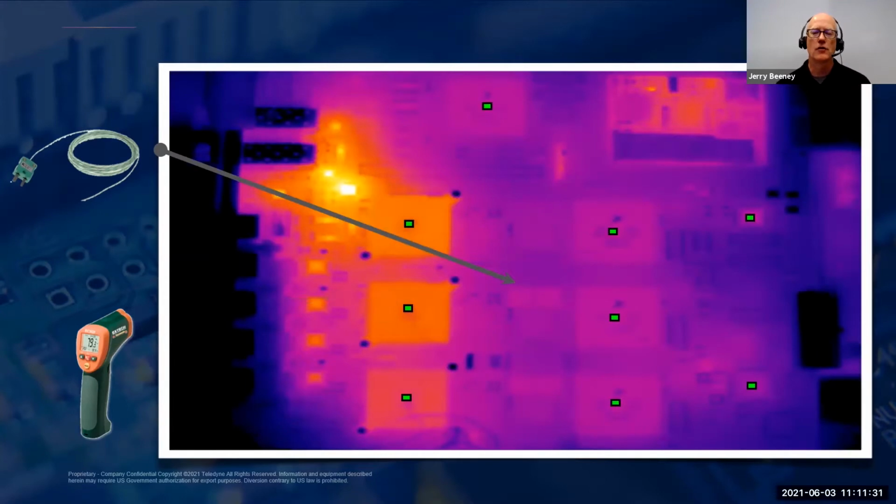They had put the thermocouples in all the wrong locations, which are indicated on this image by the green boxes. They were nowhere near the hot spots, which might have been the cause of the failure. And additionally, the locations where they added fans and heat sinks were not as hot as predicted by the simulation models. Their design had extra heat sinks and fans where they weren't even necessary.